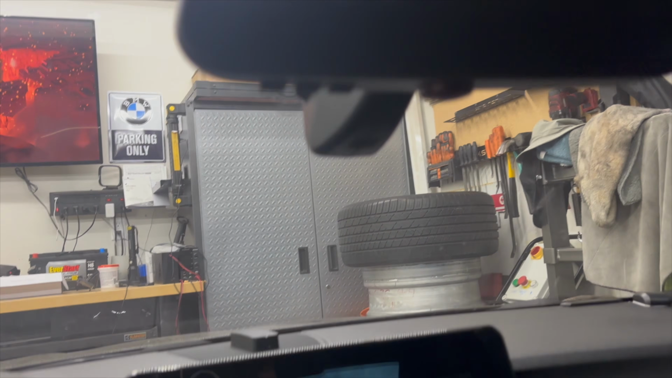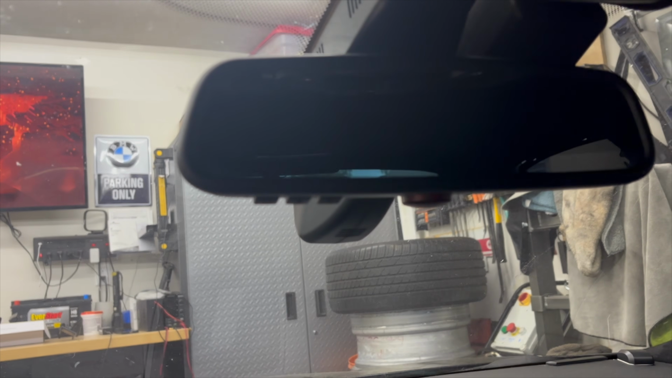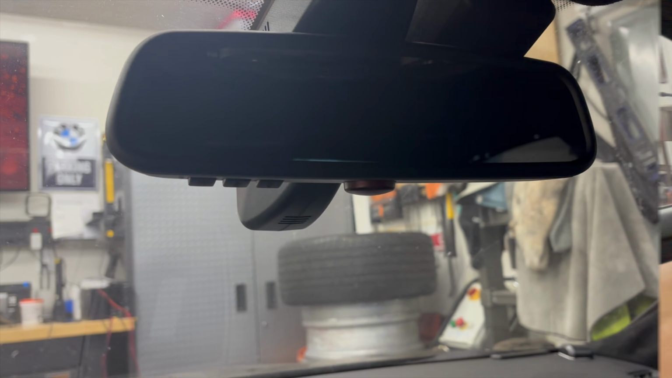Okay guys, you can see I've got my lights blinking. This thing has connected. So if you see back here, I've got my new rear camera installed. Ran the wires alongside the headliner all around the car. So we are good to go there. So the last thing we're gonna do here is go ahead and connect to the new dash cam, and then we'll see if we can get you guys some live footage on the camera.